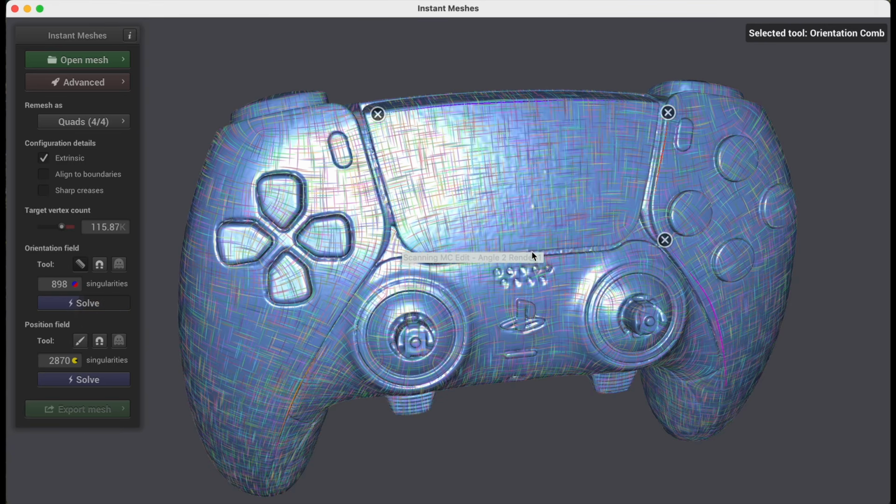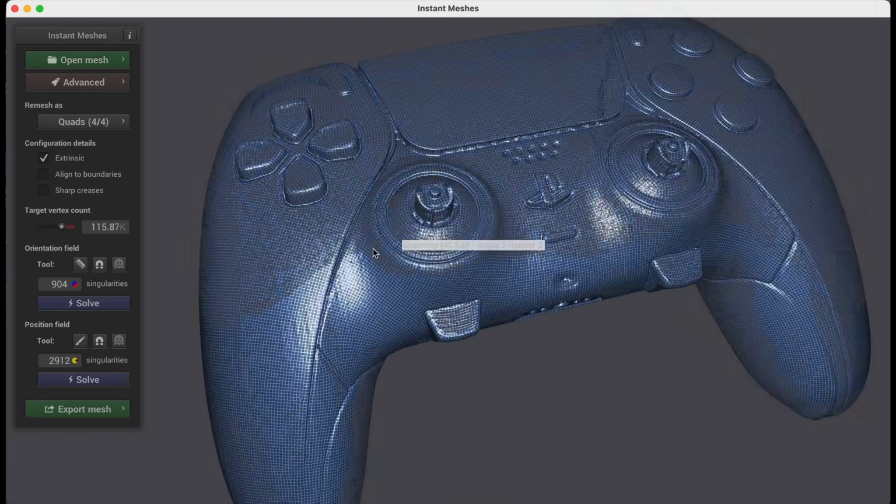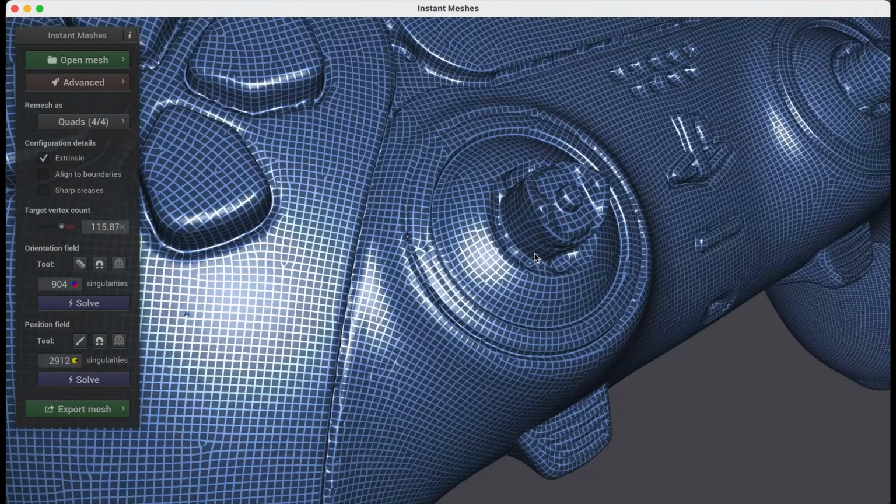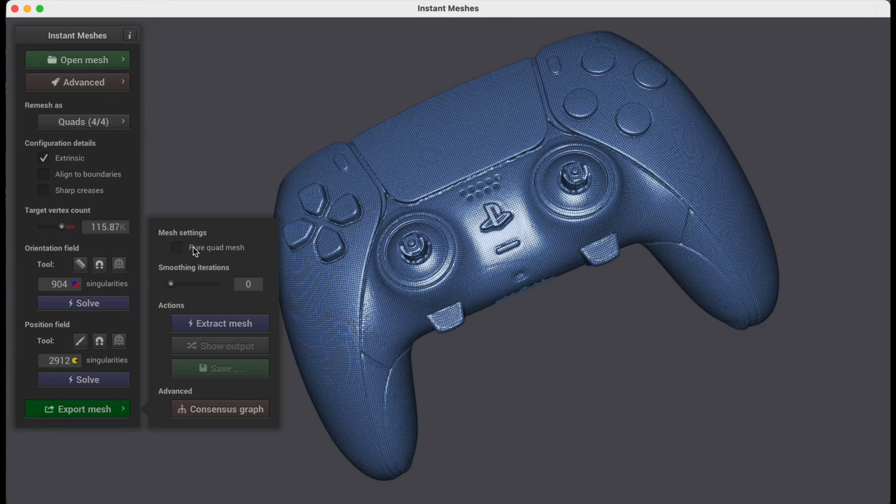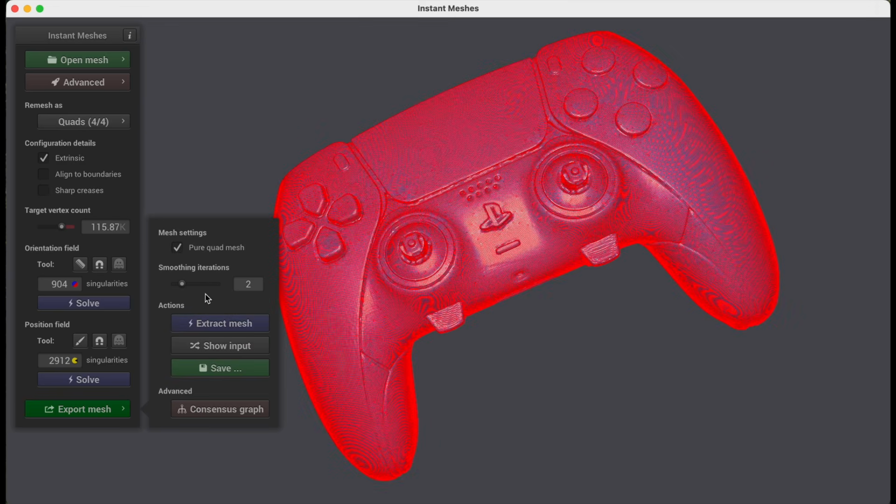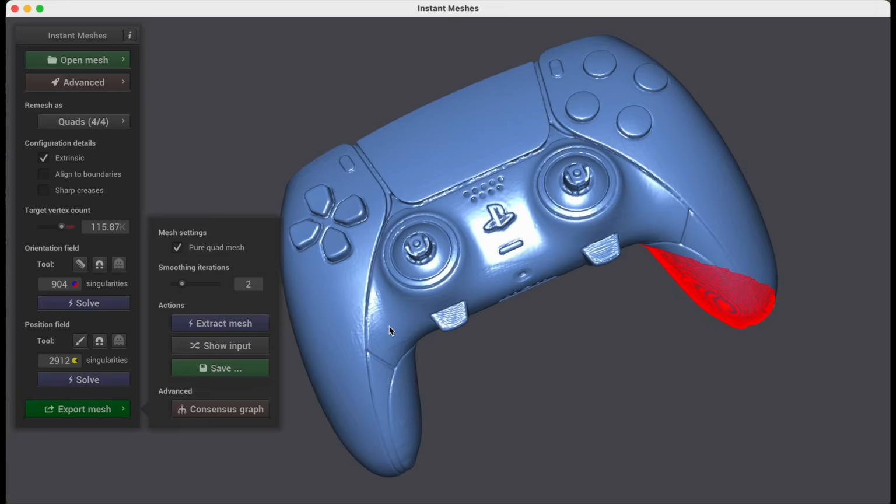And you don't have to spend too much time, but this will really help with getting a really good mesh out of this. And now we can solve for the position field, and you can see that this is looking really good. So next we're going to export the mesh. I select Pure Quad Mesh. Smoothing iterations, I set this to 2, and then you click Extract Mesh. And this is what the mesh will look like when it comes out and goes over to Fusion 360. And now the final step.